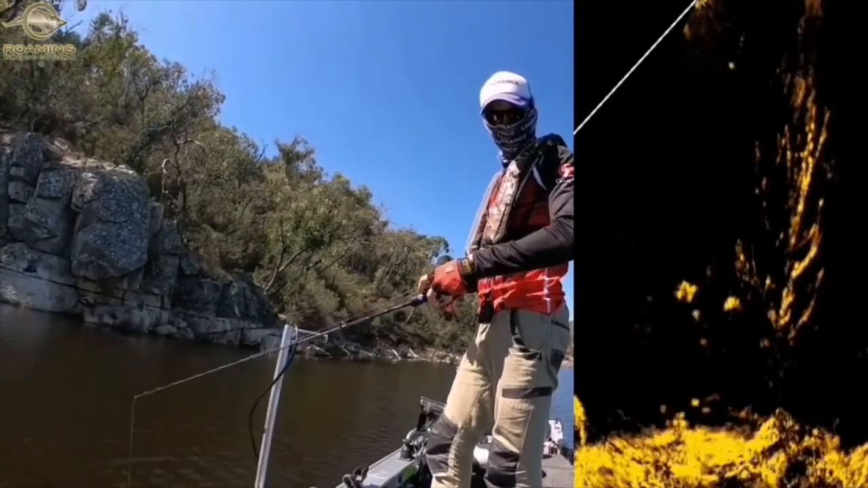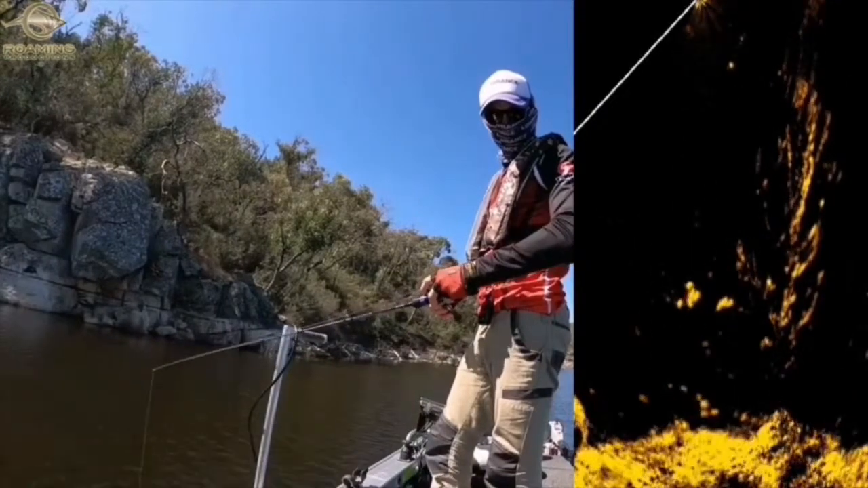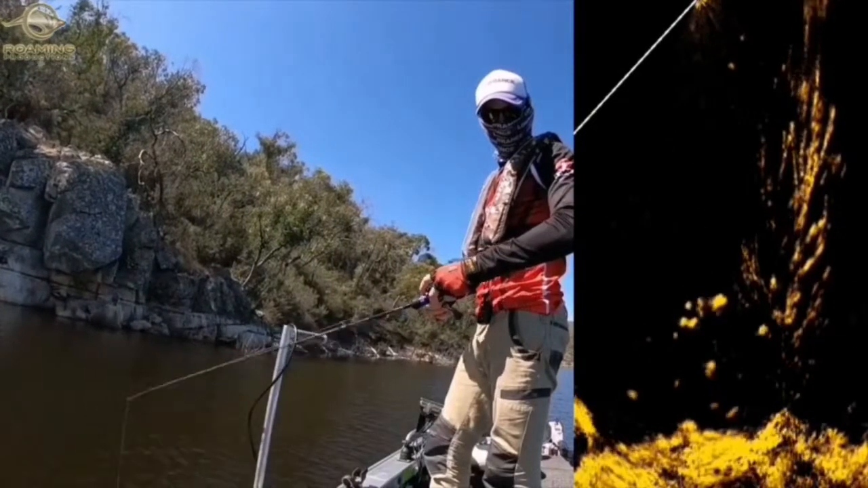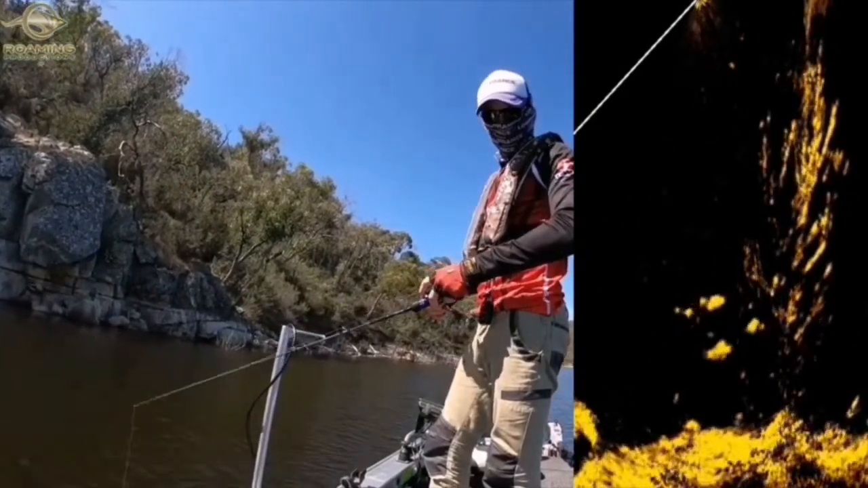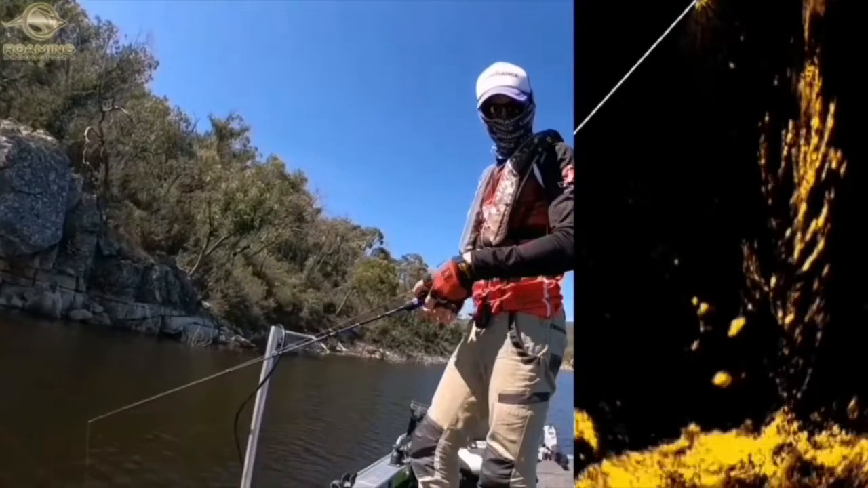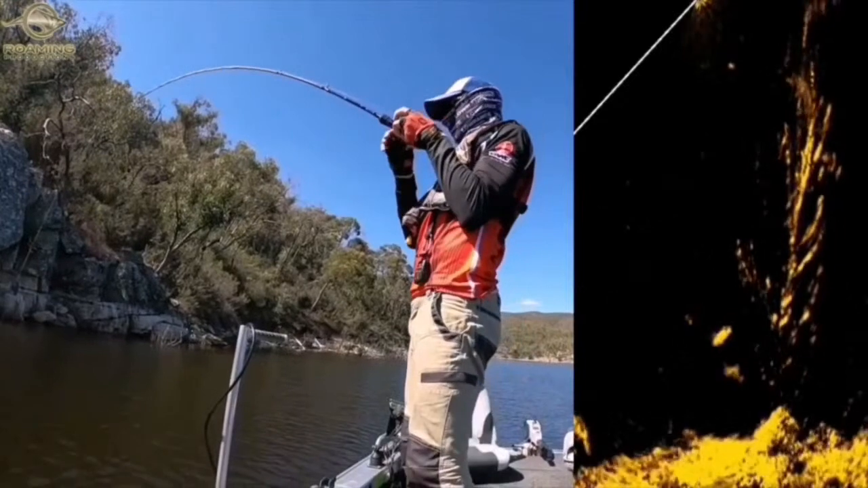Oh yep, the others are coming up. Oh no. Yep, right on it. Come in and steal it off these redfin. Oh, look at that fish down the bottom. It just came up. Oh, got him, got it. Took it on the drop.